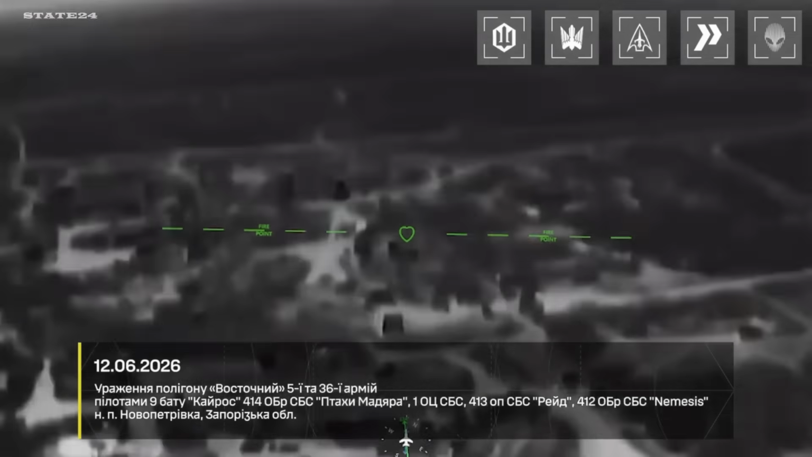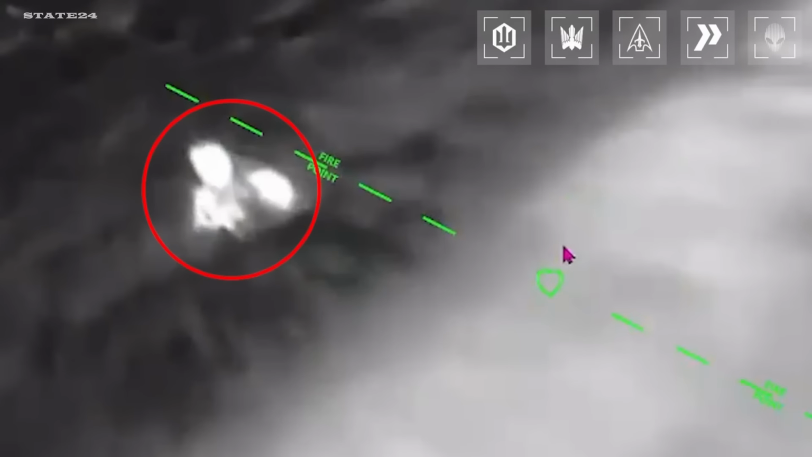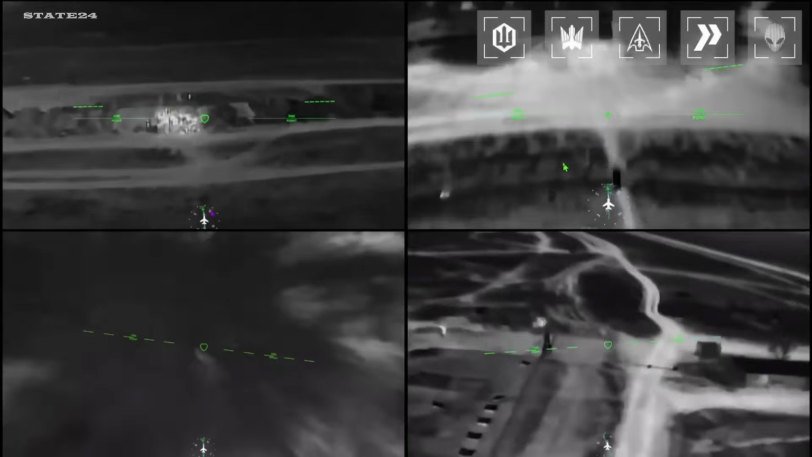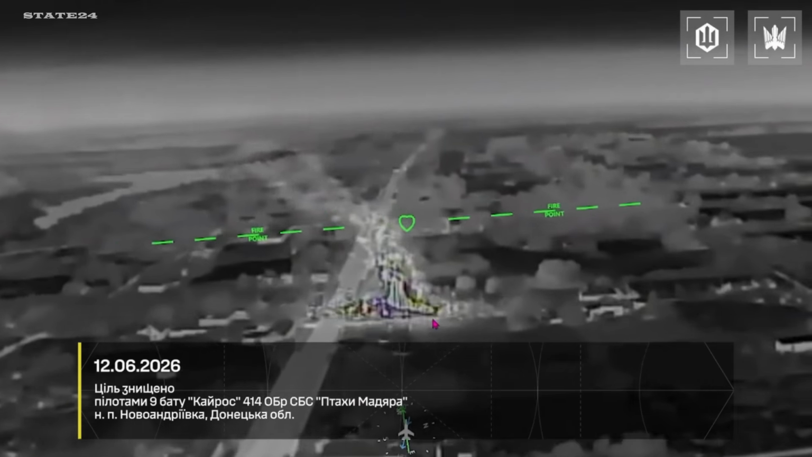Magyar Birds found them overnight. The training ground struck directly, along with a Tor M2 air defense system, a Zu-23 anti-aircraft gun, a MANPADS crew, and 2 drone unit command posts. 3 units preparing for their next offensive. The offensive just got significantly harder to launch.